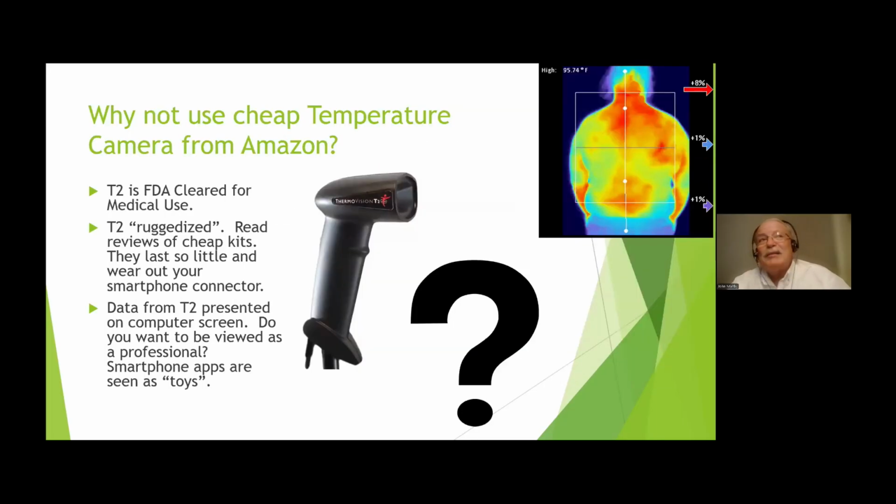I had somebody ask me this. I taught at the state convention in California a few months back. And one of the questions I got was, well, I can buy one of these at Costco or something. Well, the answer is, the T2 is FDA cleared for medical use. The cheap camera you get from Amazon, it ain't cleared. The whole idea is, do you want to be a professional or do you want to not be a professional? Do you want to tell your patients you're using something you got at Amazon that's not cleared to work on the human body? I don't think so.